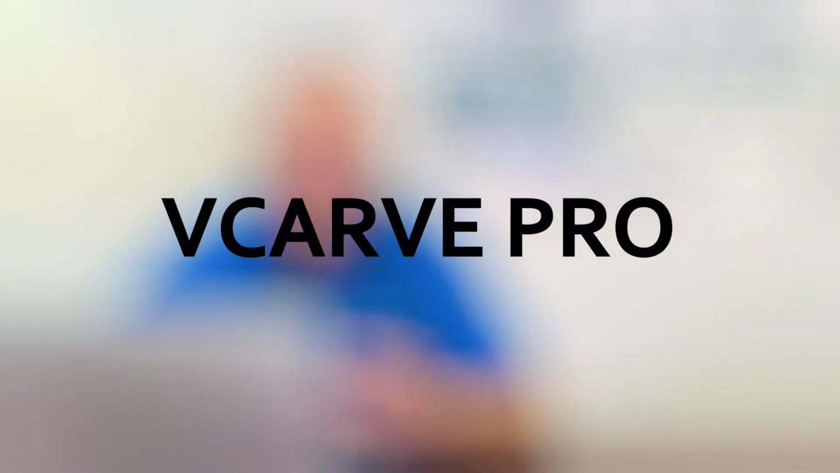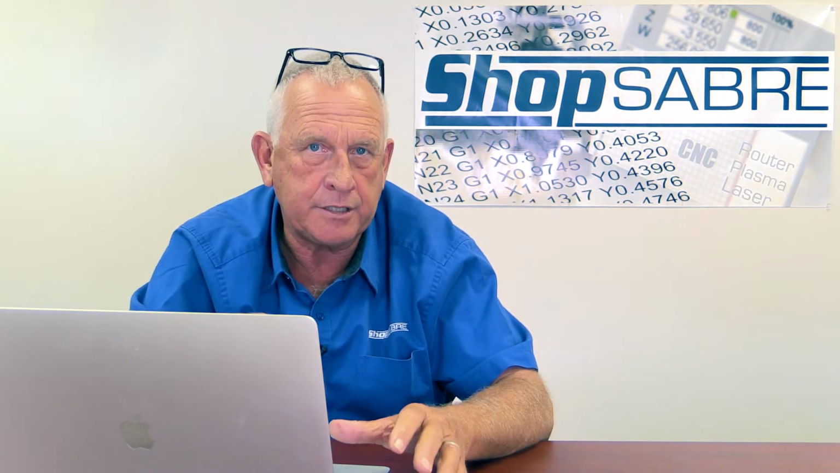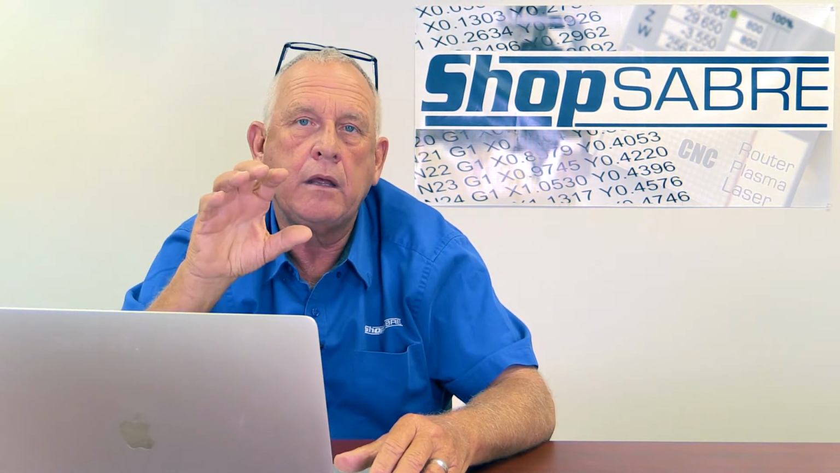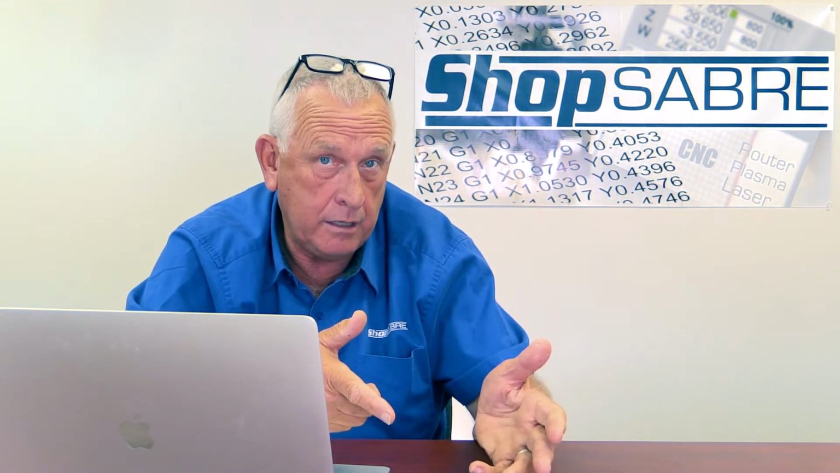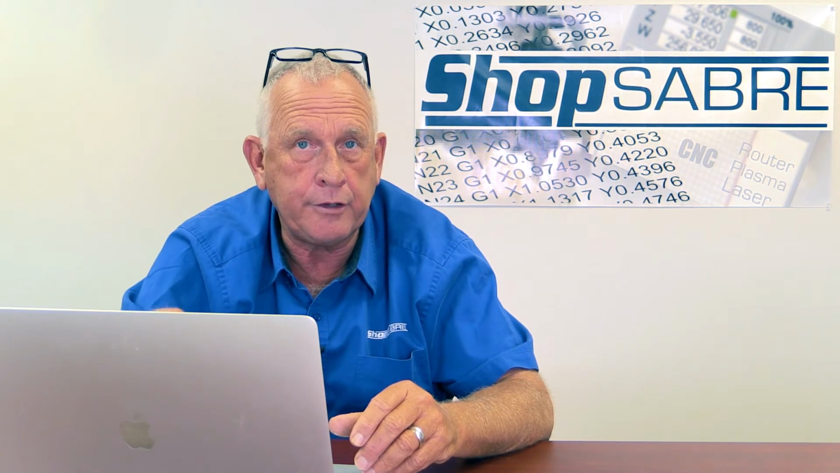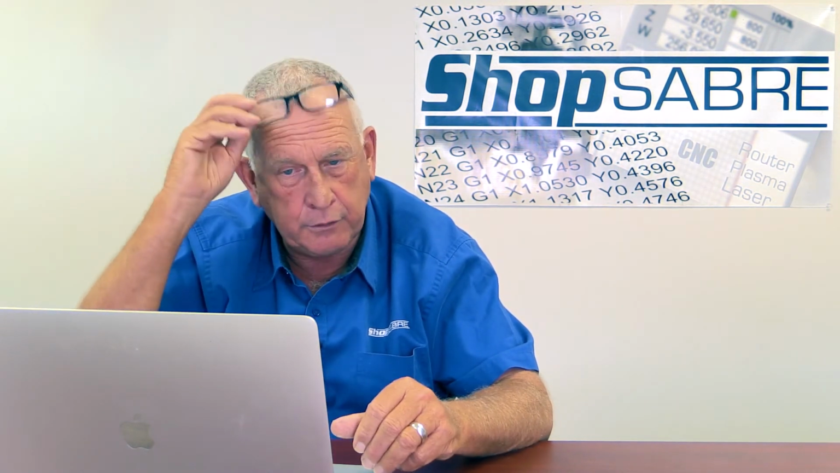Okay, I have VCARVE Pro open up. Let me go through each step on how you get from that scanned image to something that we can actually work with. Remember, in VCARVE, there's 3 steps. One is geometry, which we created with the scanning process, then applying toolpaths, and the final thing is output and code. So let's bring that 3D surface in here.